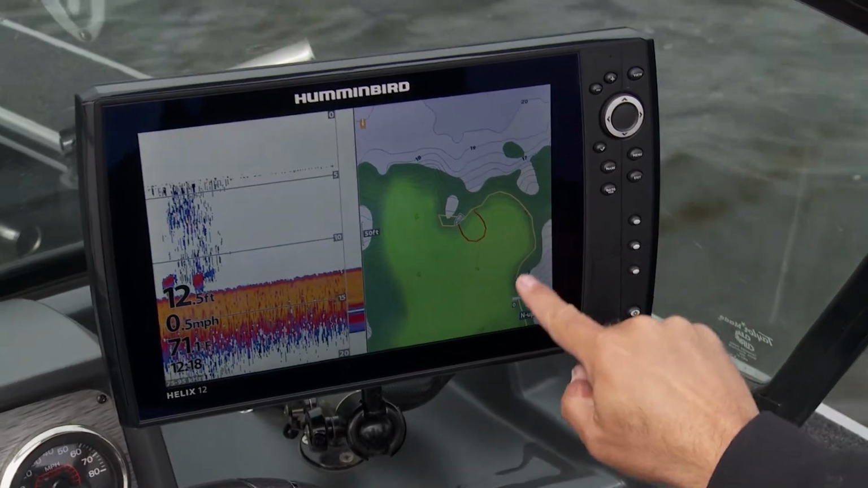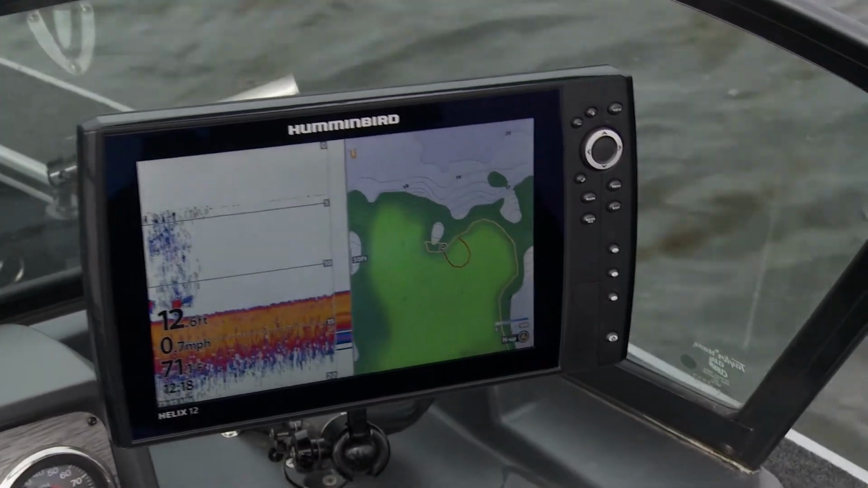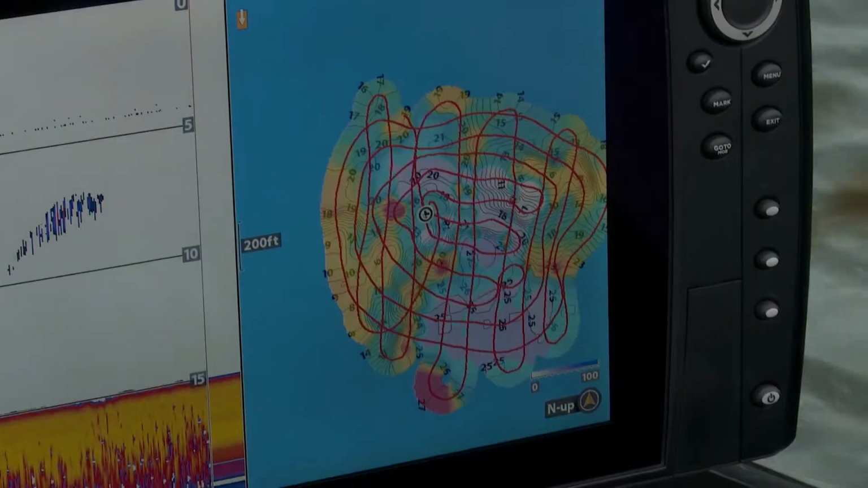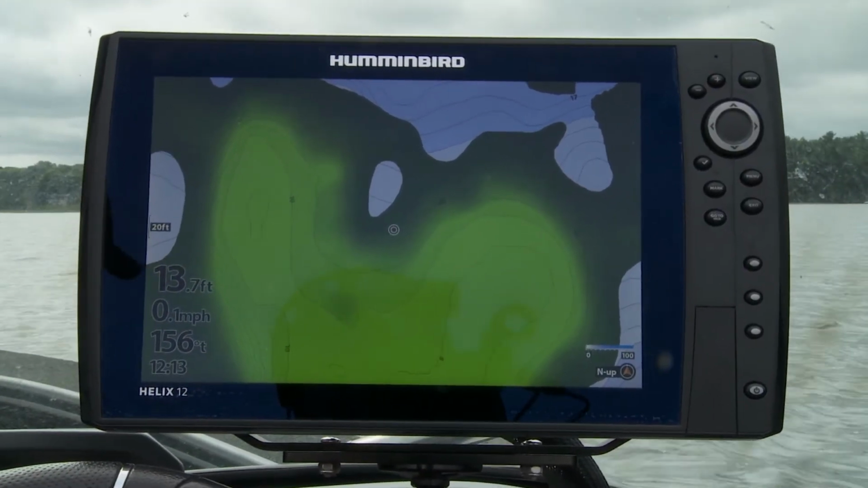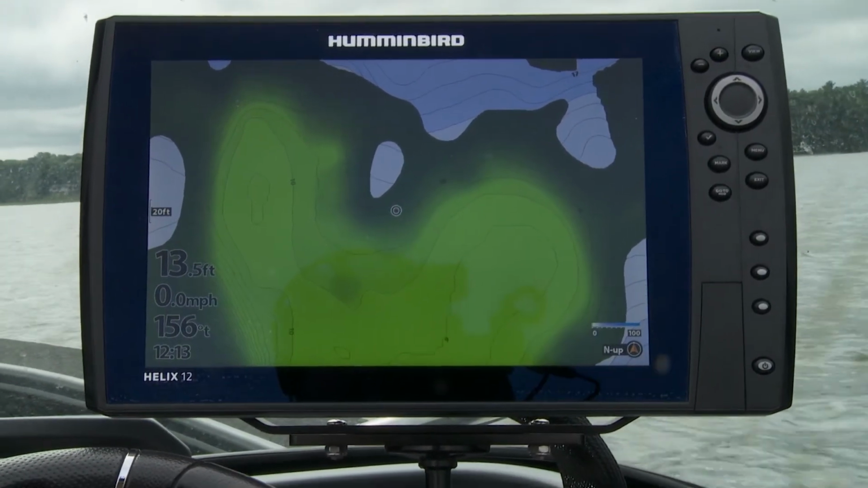You know, this Autochart Live system has totally changed how I fish. I'm now able to make maps with the same precision as those Lakemaster maps. I'm able to see bottom hardness, and I'm able to see exactly where weeds exist. I'll tell you what, it's changed how I fish. It'll change how you fish too. So if you're looking at a new unit this year, make sure you're looking at one of these Humminbird Gen 2 units for the Autochart Live function alone.